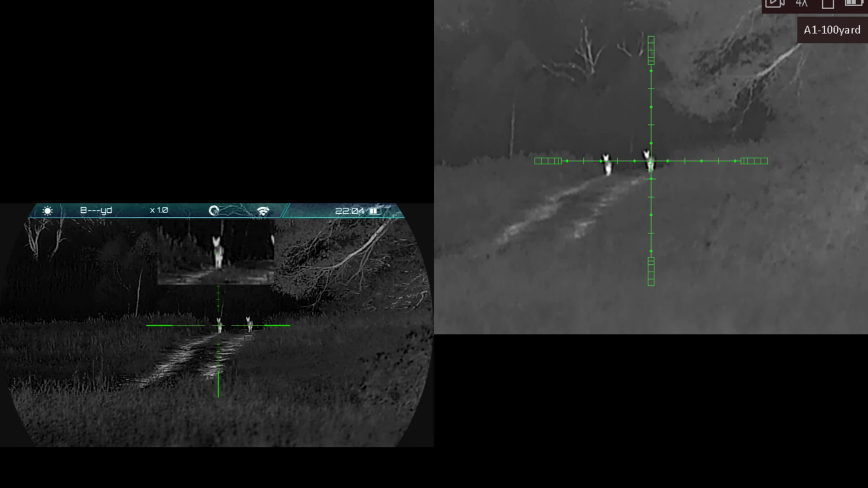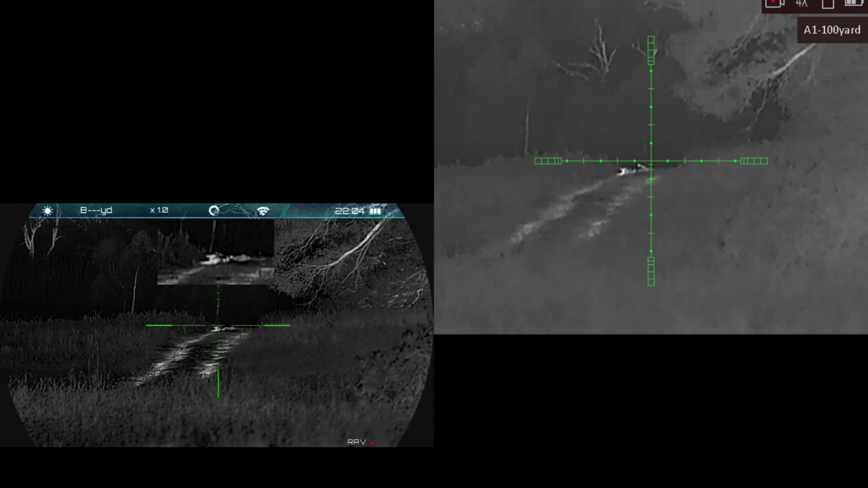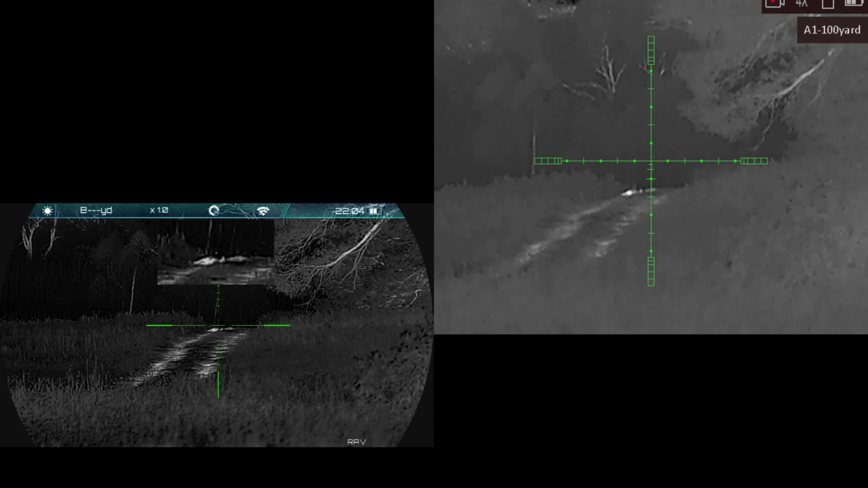This is a pair of coyotes that were a little over 150 yards out, the same night that we shot the pig. You can see that, once again, the definition, the clarity, and the cloudiness of the AGM.